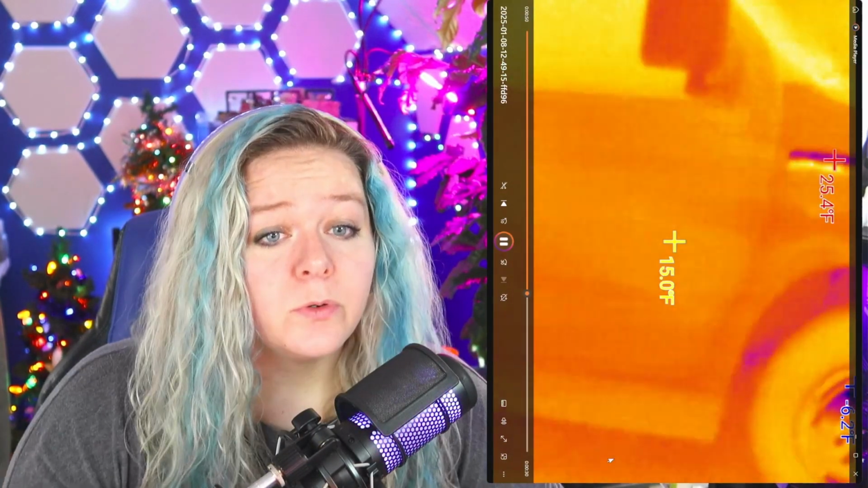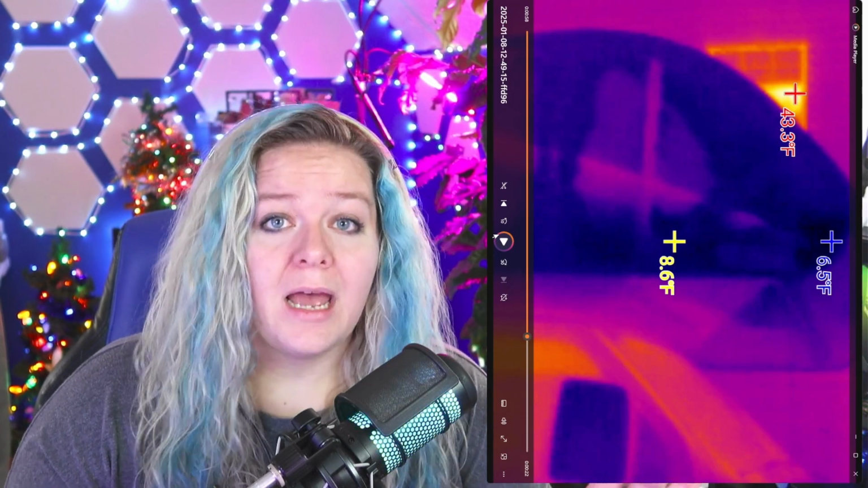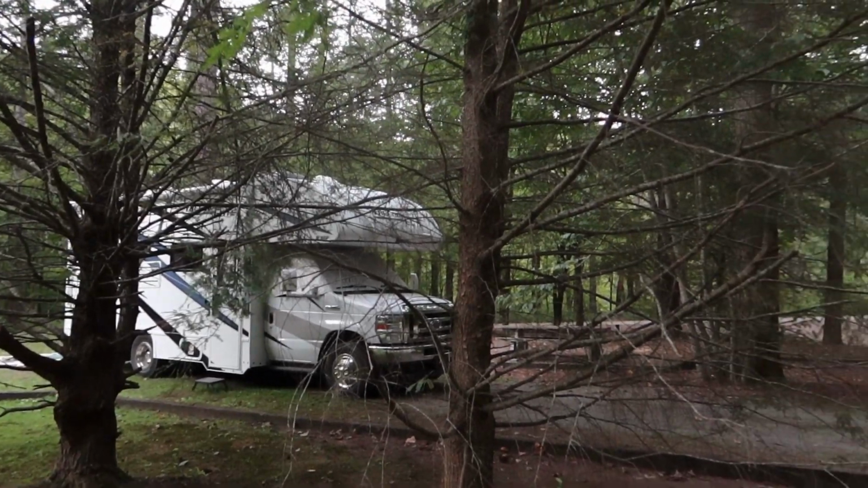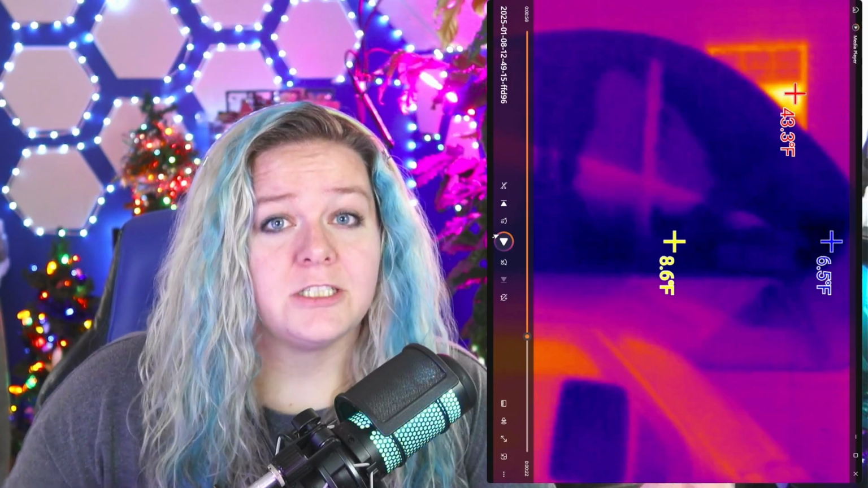As we move forward, you can see that we're losing a ton of heat through the cab, especially the windows. Now, for the initial video, I did not partition the cab at all, and we don't have any sort of window coverings on the cab. If we were camping, we would have an external window covering that wraps around both side windows and the front window. But I figured I'd leave it off in this scenario to see how much of a difference just partitioning the cab makes in a little bit.